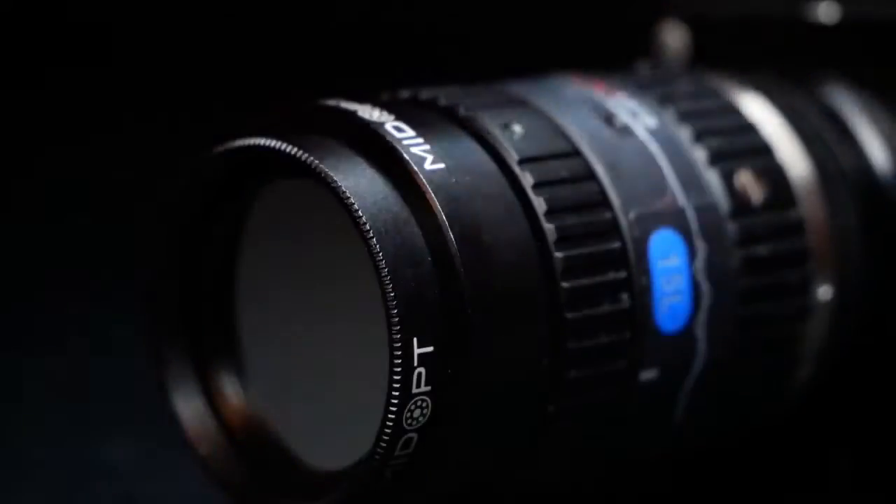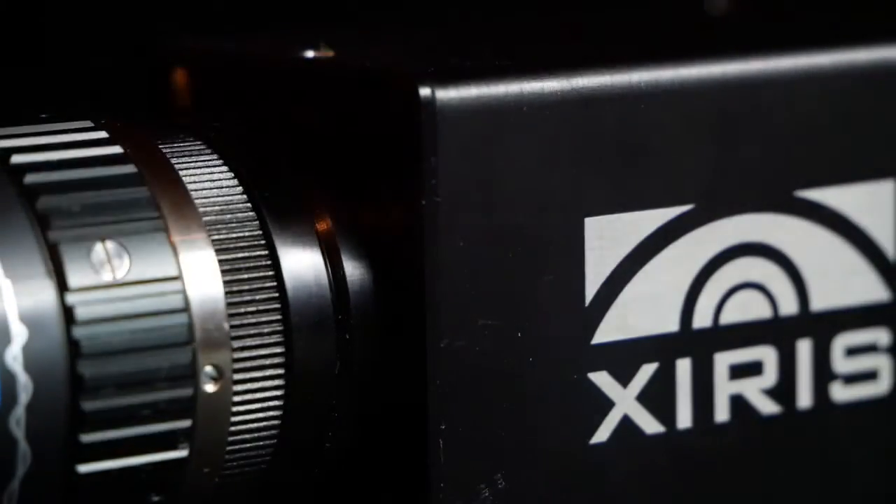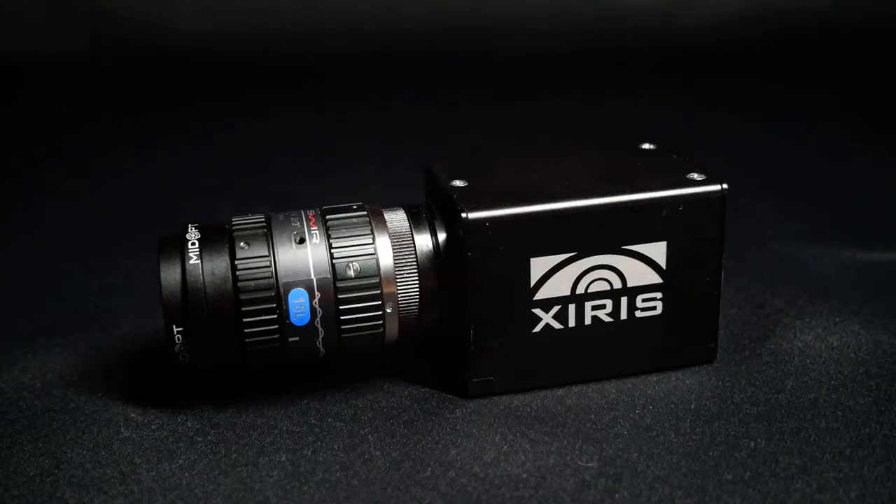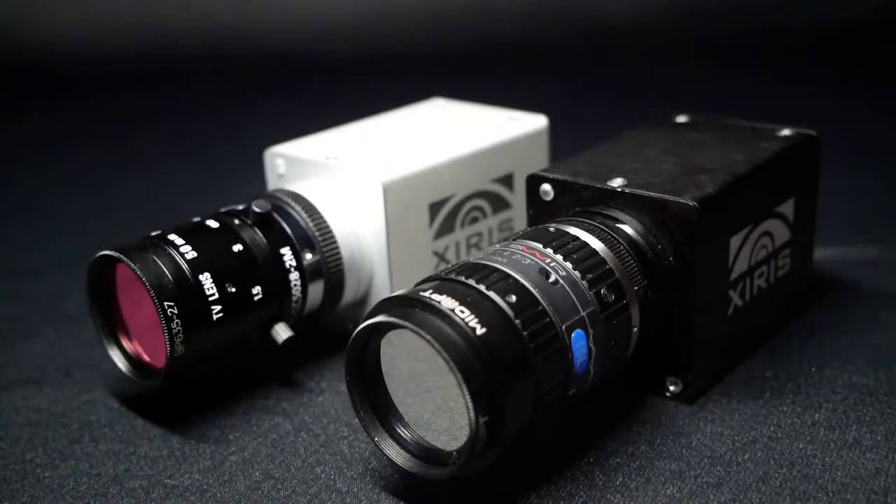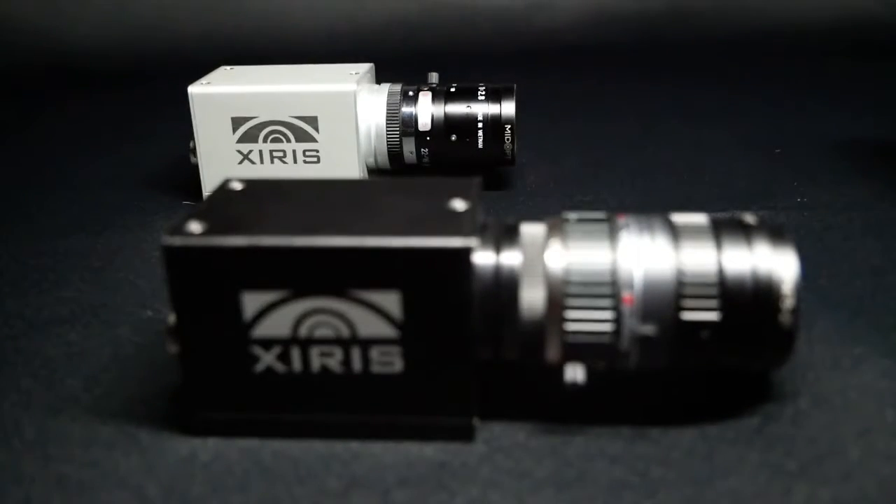Introducing the newest camera from XIR Automation. The XIR 1800 thermal camera. In the same form factor as the popular XVC 1000 series of cameras. See more than ever before, using XIR technology.